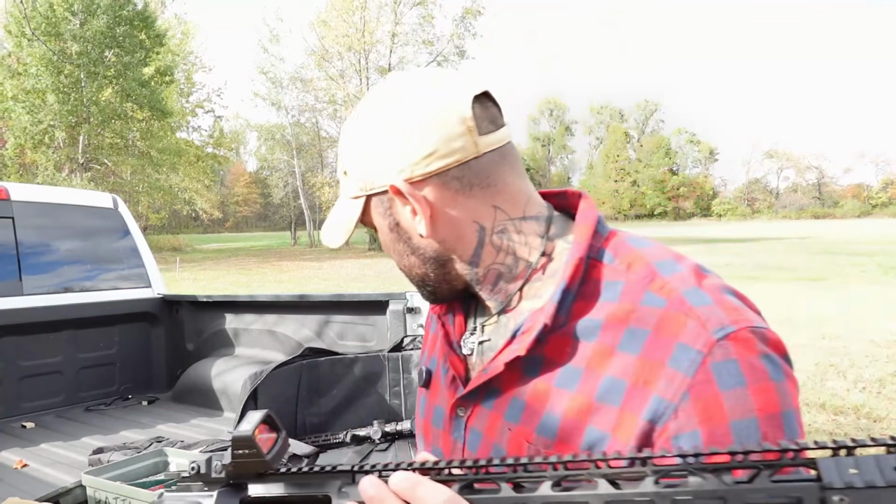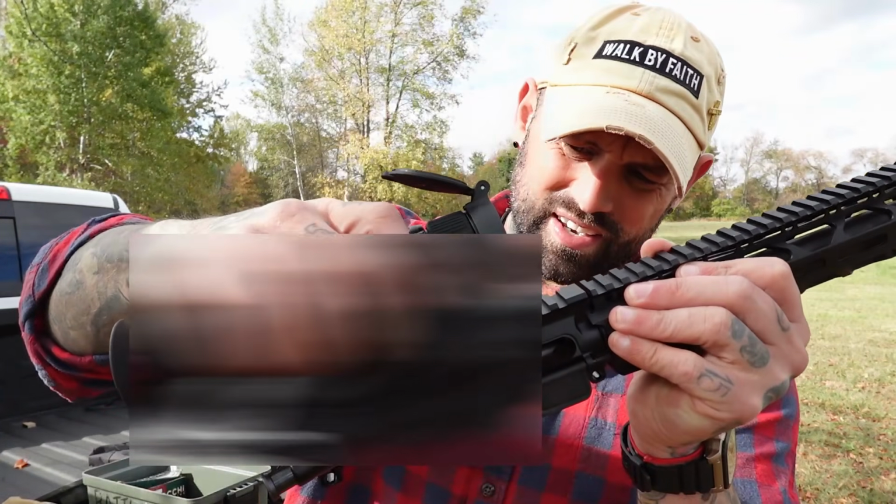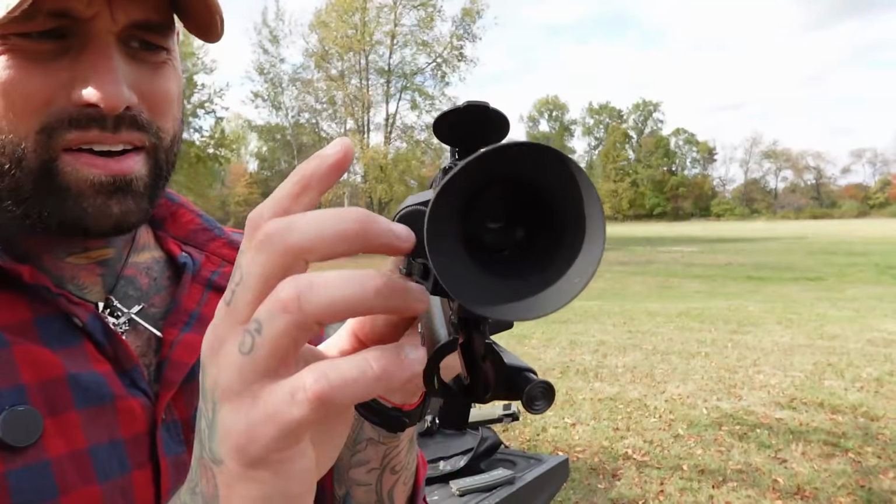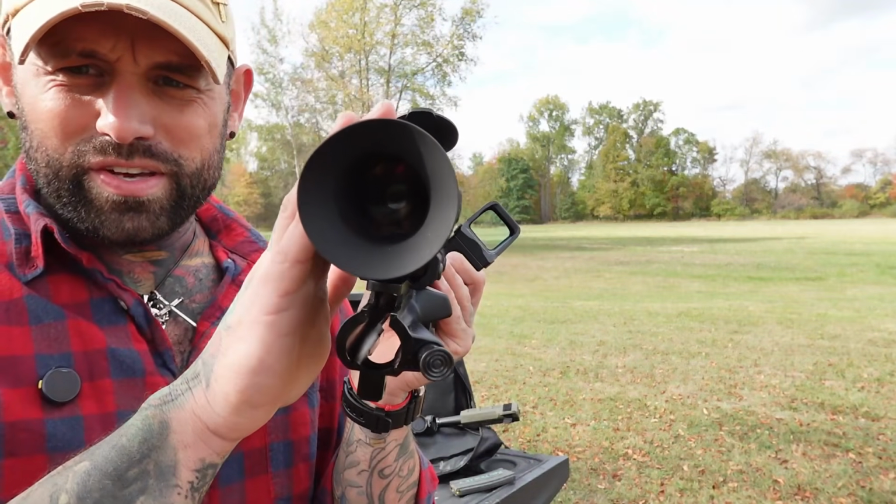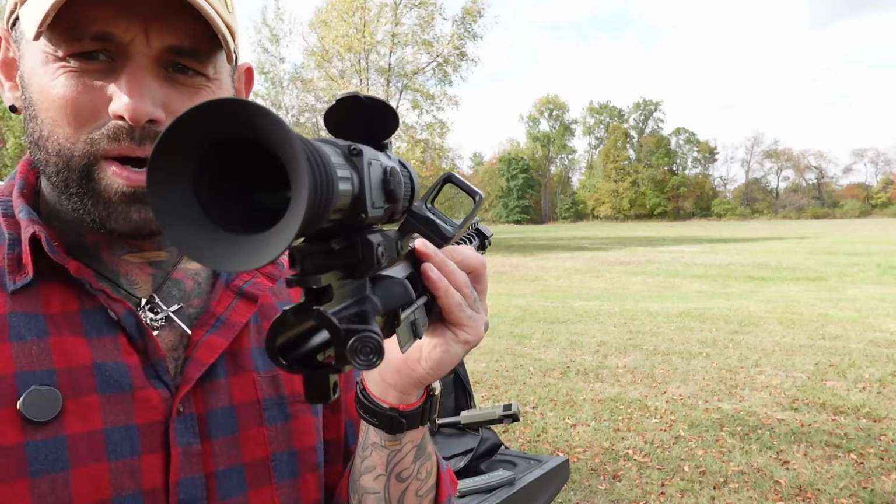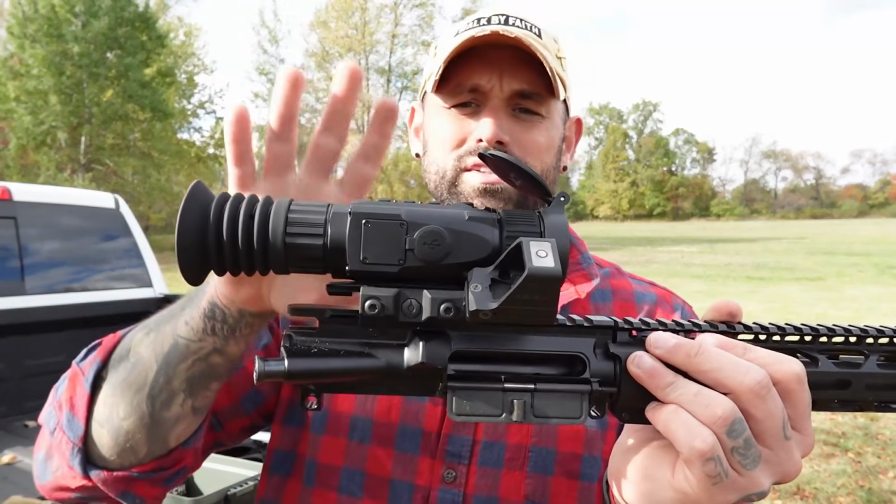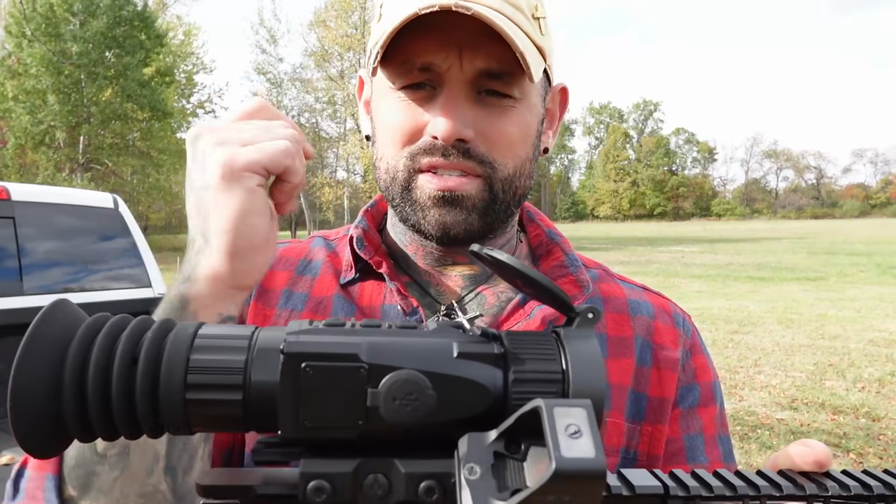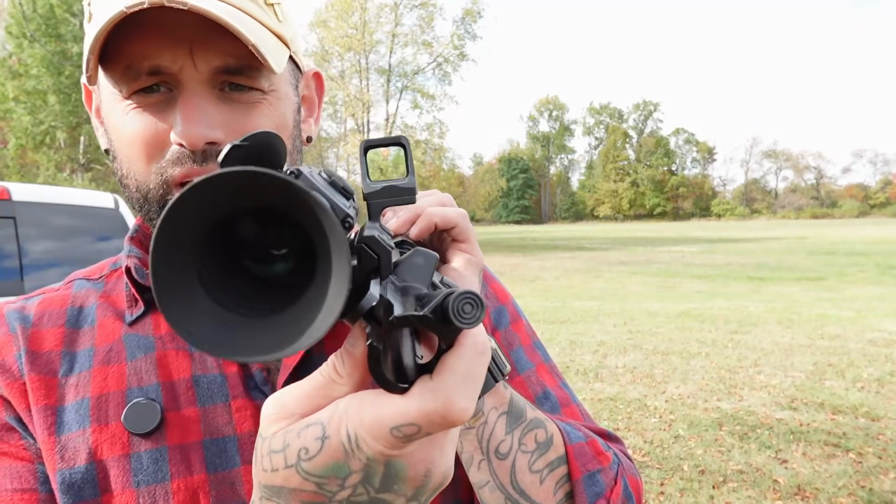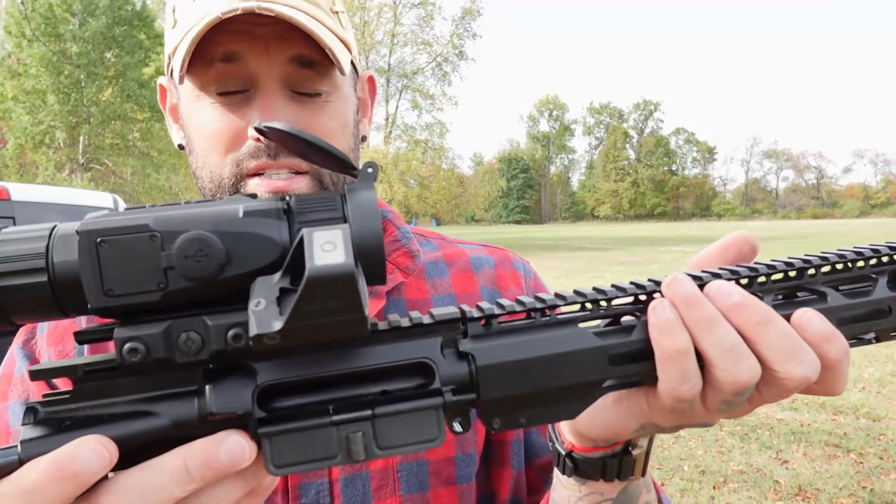I'm going to separate this. I don't know if I can even get away with this on YouTube, so please don't come for me. Set it down, cinch it, and now you have your designated optic, thermal night vision, and a canted 45-degree angle RMR red dot. So this is basically a do-it-all setup, a 4-in-1 setup: day-night vision, standalone thermal, and now it comes with a 45-degree angle RMR red dot. So it's perfect for transitions. We're going to test that out.